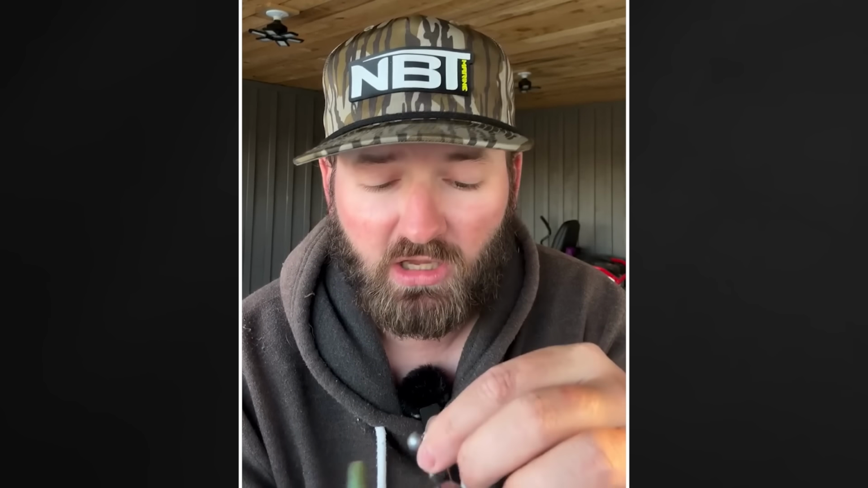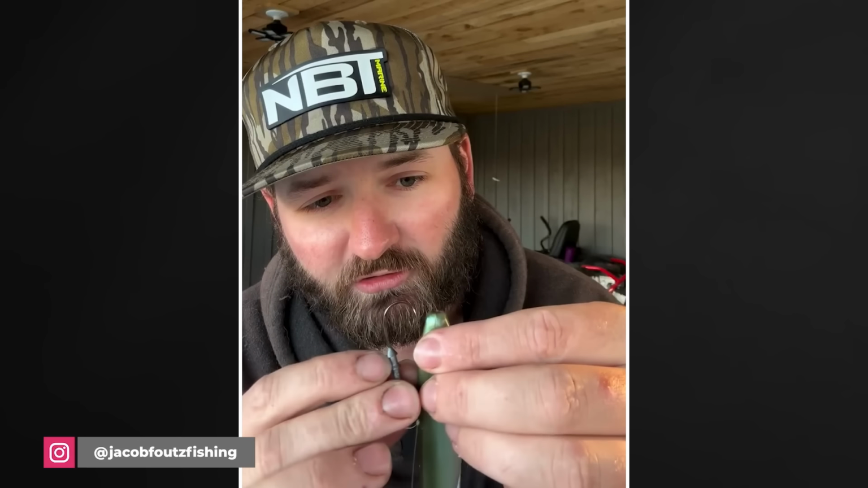Bassmaster Elite Pro Jacob Fouts is a forward-facing sonar stick, but he said he really just got onto this deal, where you can take any regular jig head and top rig it on a minnow to get it to roll. So if you take your jig head and you run the hook right to the base of that notch and just go right below the skin there, run it down, make sure it's straight, it's going to come out. So it's going to look just like that right there.